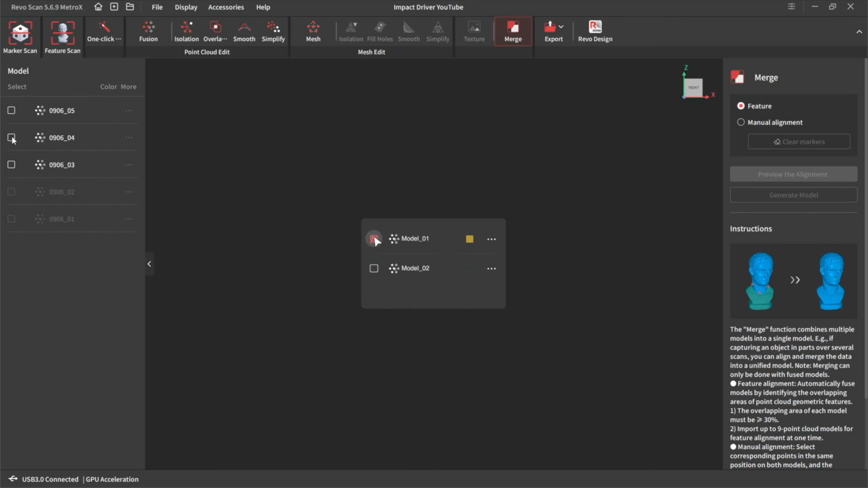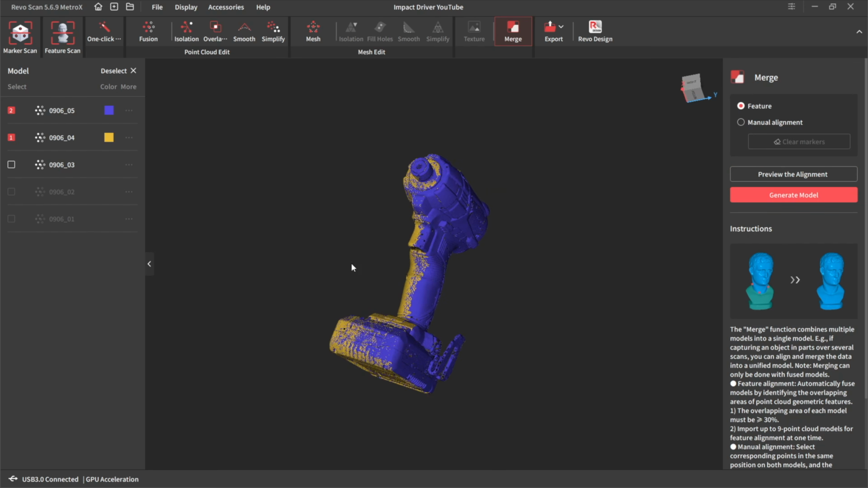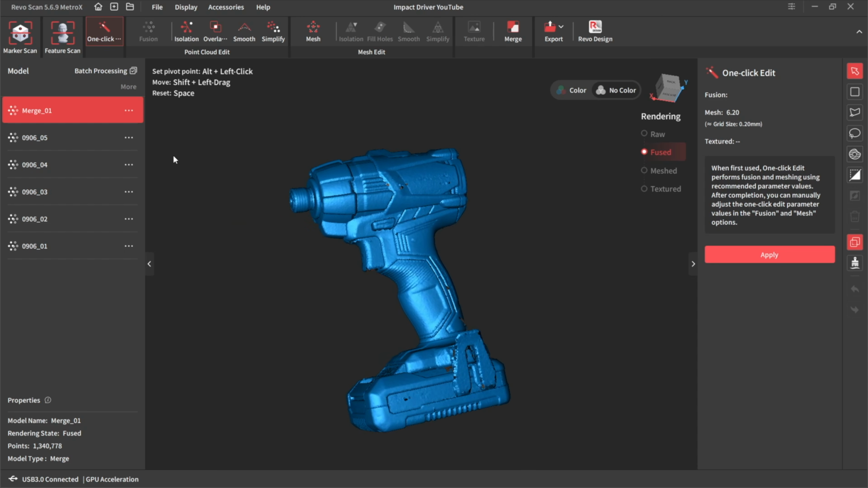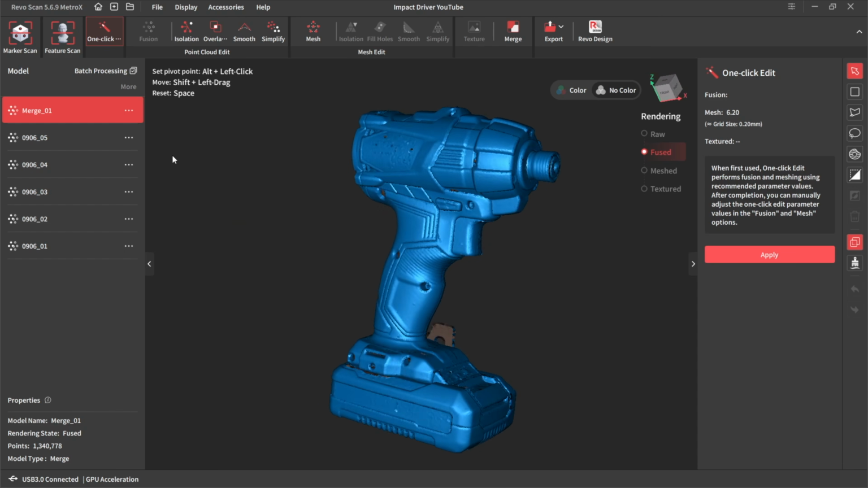Now scan 4 and 5. So 4 and 5. Feature. Preview the feature alignment. See if it can get it. Yeah, it's got it well. Generate a model, and as you will agree, that is pretty good.